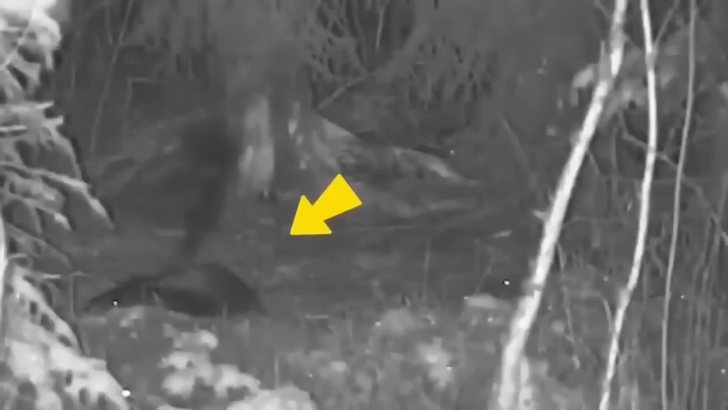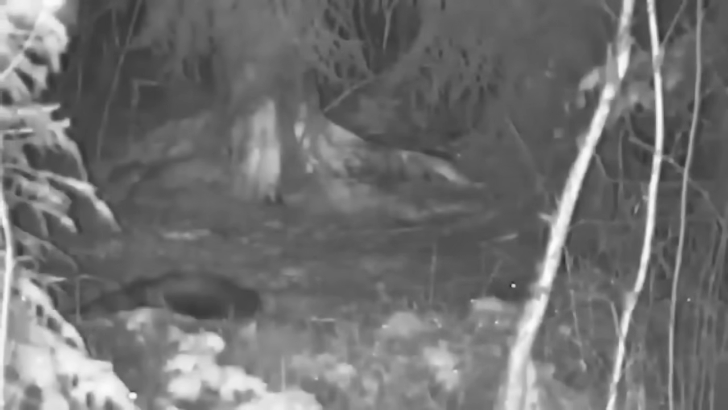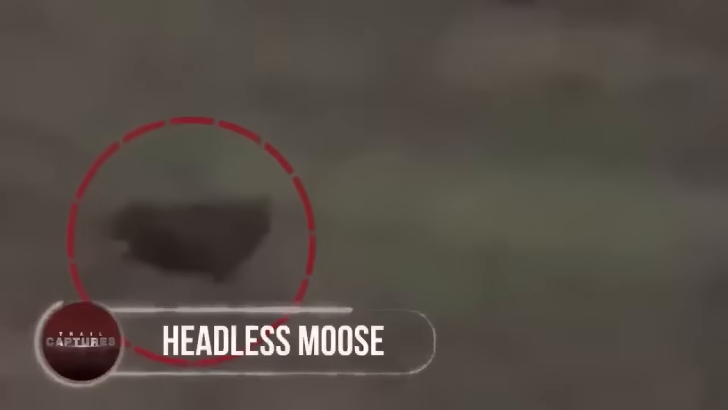And all of a sudden, its body started shivering, and it could be seen shaking its legs, followed by a plume of black smoke that mysteriously arose from its body. And then it became still, although it could be noticed trying to breathe. According to the owner of this footage, the animal was found dead in its place. Headless moose.